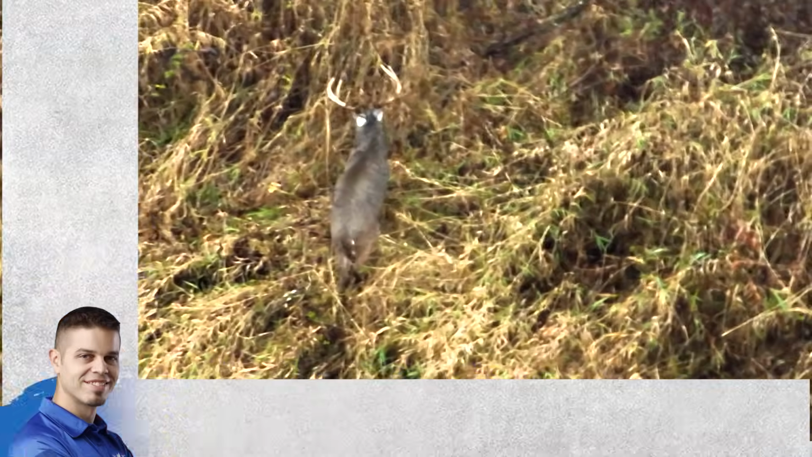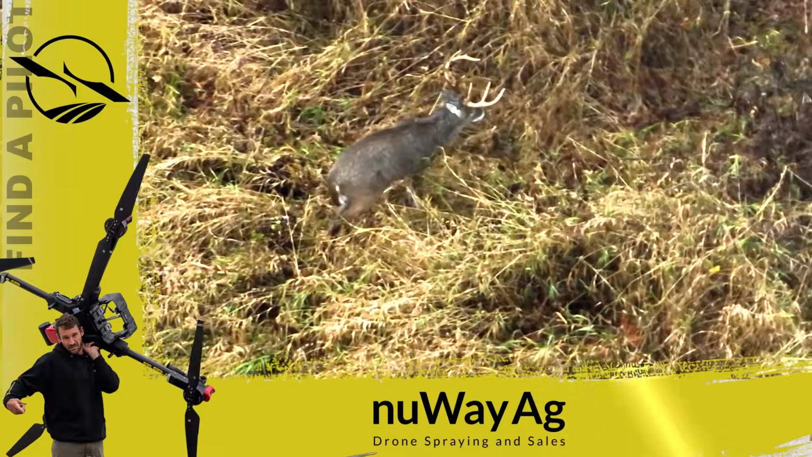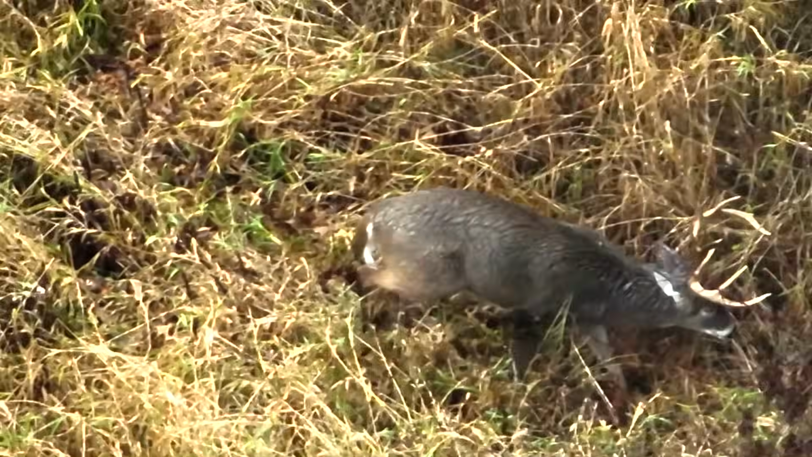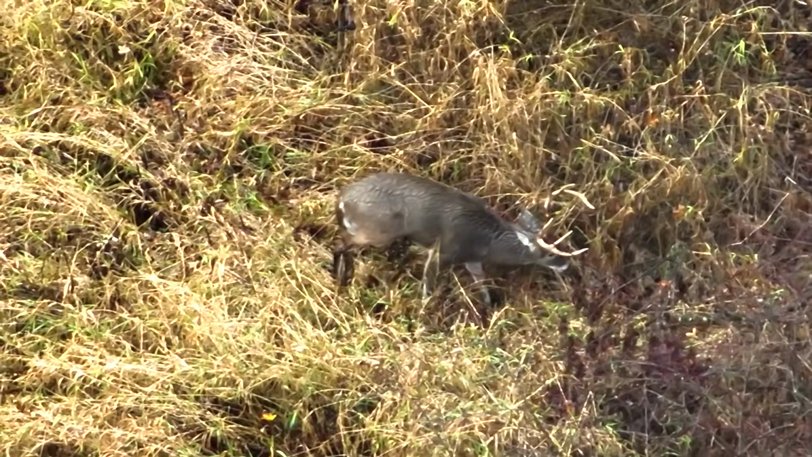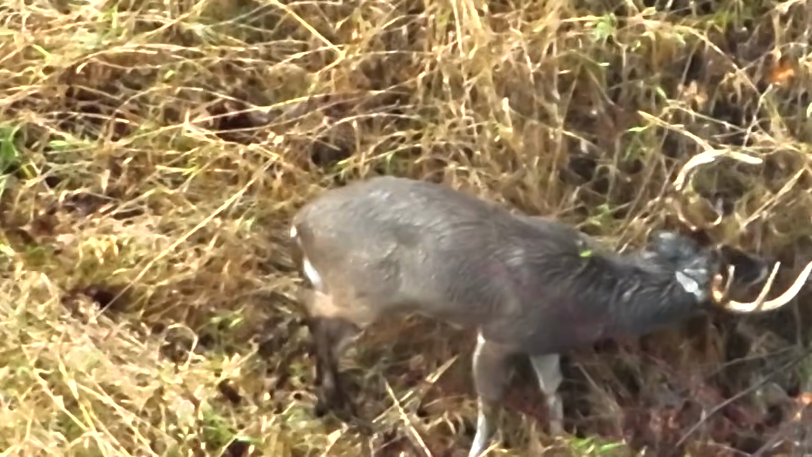How big a broadhead did you use? It's the Rage Tripans. I'm not sure what they are. It's pretty wide. If you hit a muscle, it'll cut him a lot more if you have such a big broadhead. Hey, that's not him, is it? Yeah, it is. Is it him? Yeah, it looks like that leg is really hurting. Where's he at? He's back here.